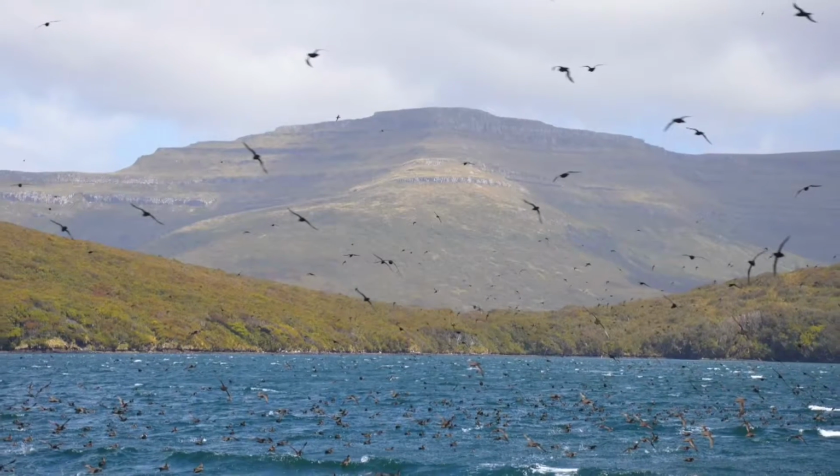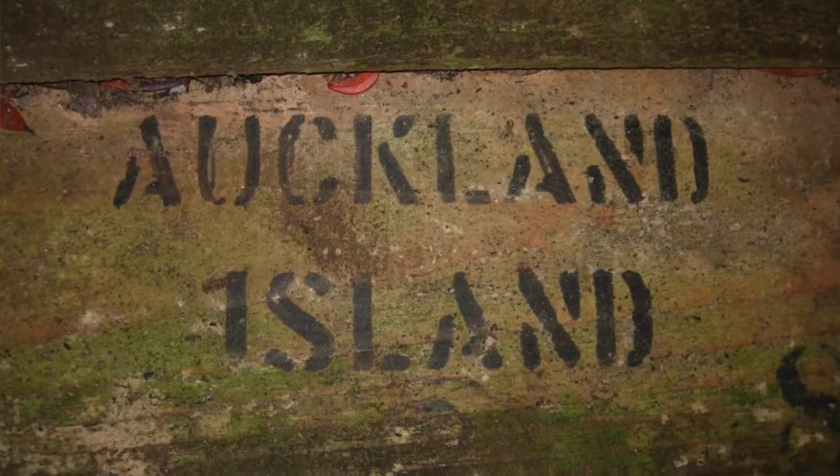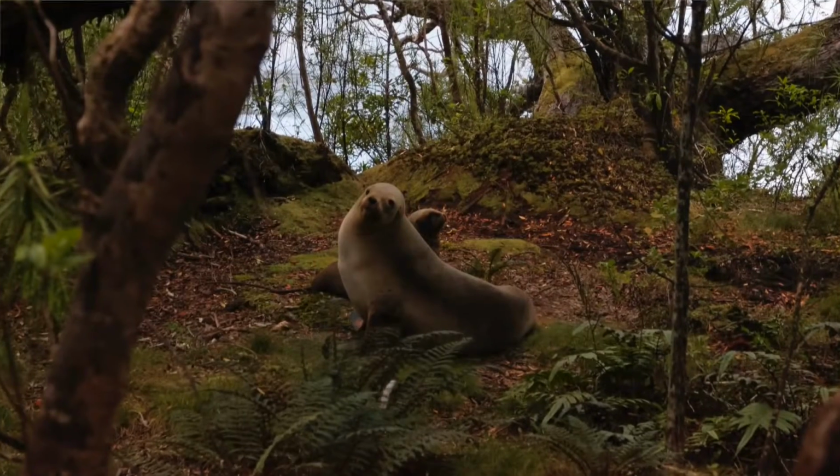In 2014, IXSURVEY was awarded a survey contract by Land Information New Zealand to survey the entire east coast of the Auckland Islands. The Auckland Islands are another environmentally sensitive area of New Zealand, and in fact they're actually World Heritage listed.